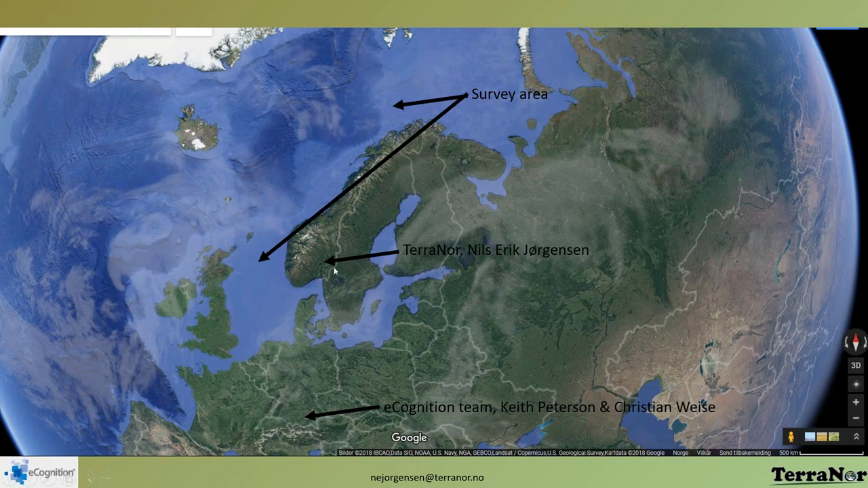I'm sitting here just outside Oslo in the middle of the forest. And the reason for that is not because I'm a forester, but it's close to the airport. And if you see down here, you'll find the eCognition team with Keith Peterson and Christian Weisse, with whom we have worked a lot on this project, actually. They helped us a lot. We're small companies. We work very closely with the eCognition team, and they have some really superb people working in Munich.